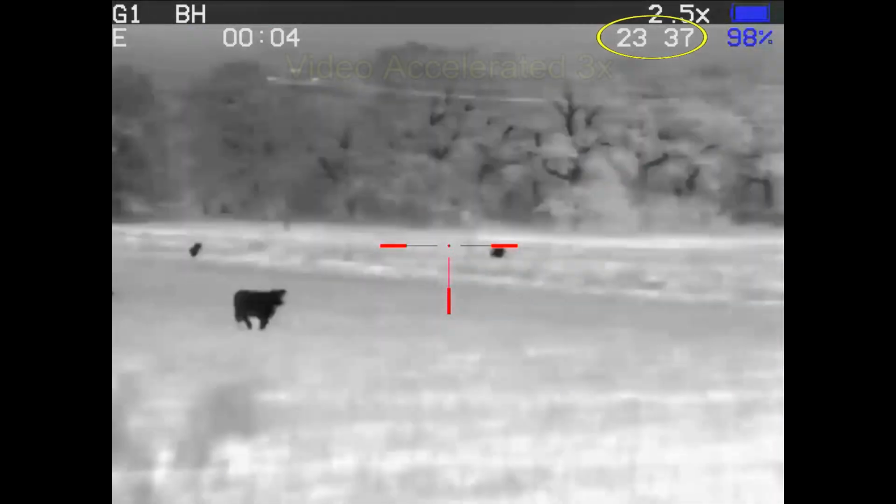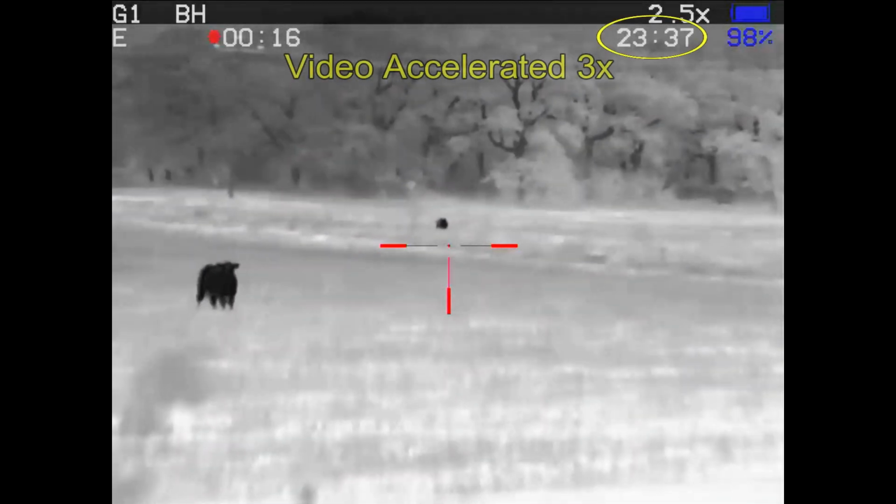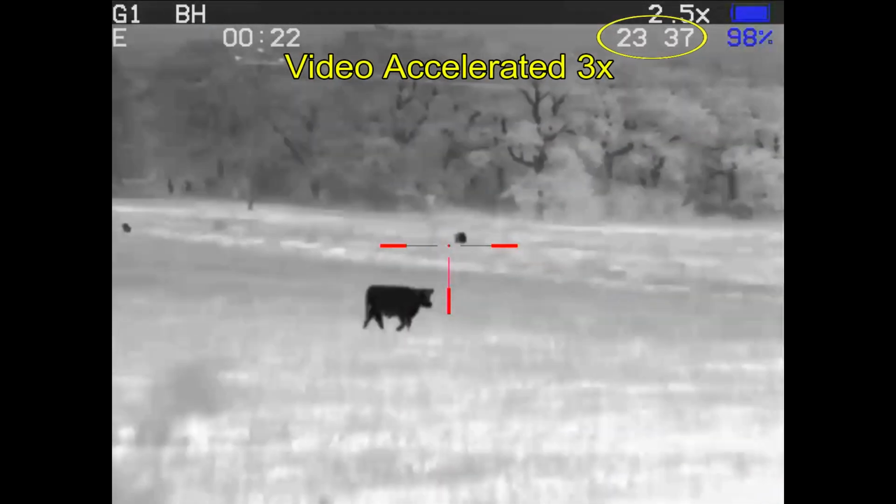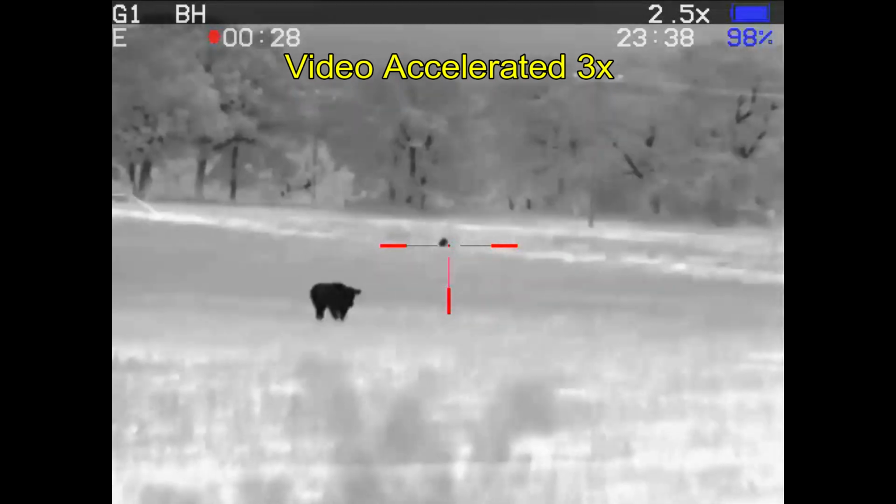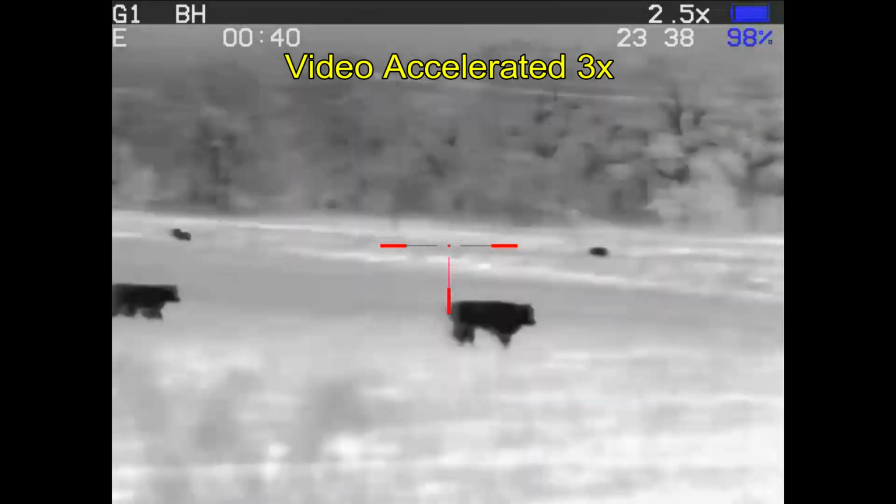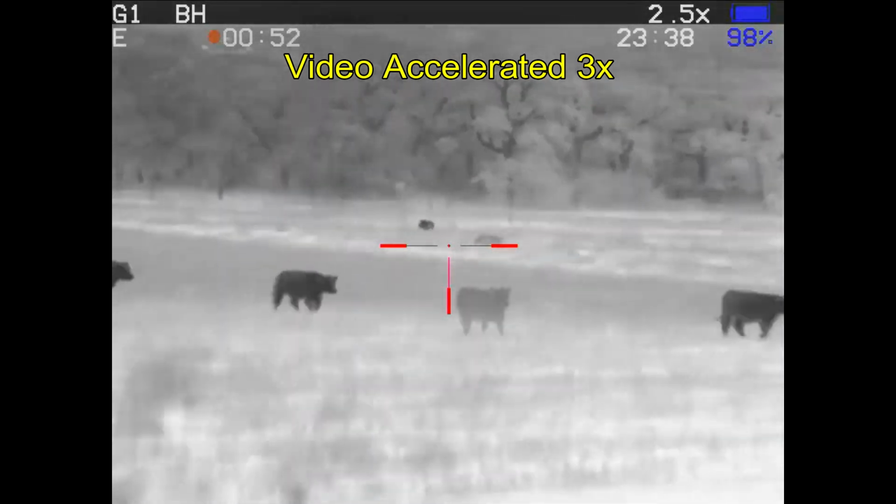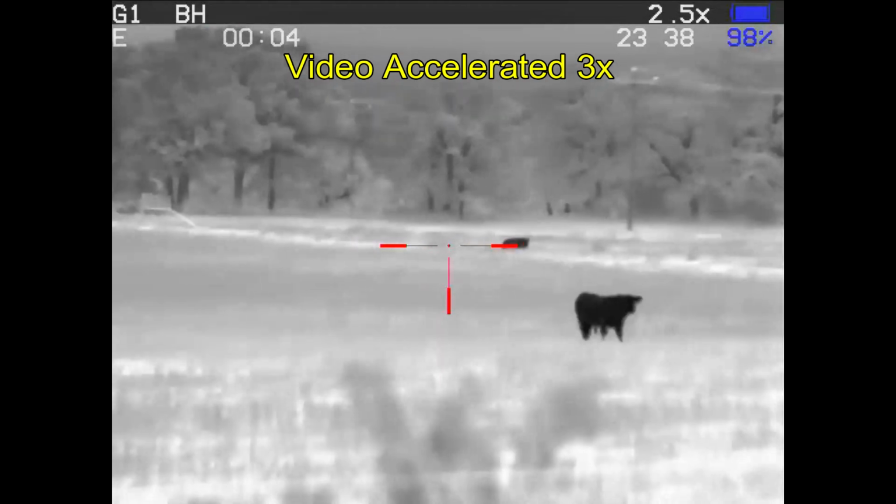Now here I've sped up the video. As I'm moving up on the hog and coyote in order to get into a shooting position, a car came down the highway, scared the cattle, scared the hog, and it is now on the neighbor's property. The coyote's still on our side, but I don't want the coyote nearly as much as I'd like the hog, so I'm going to wait and see what happens.